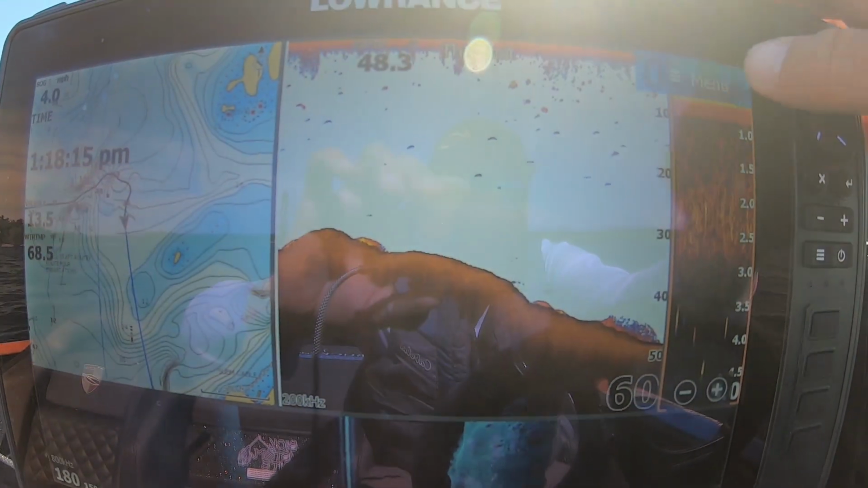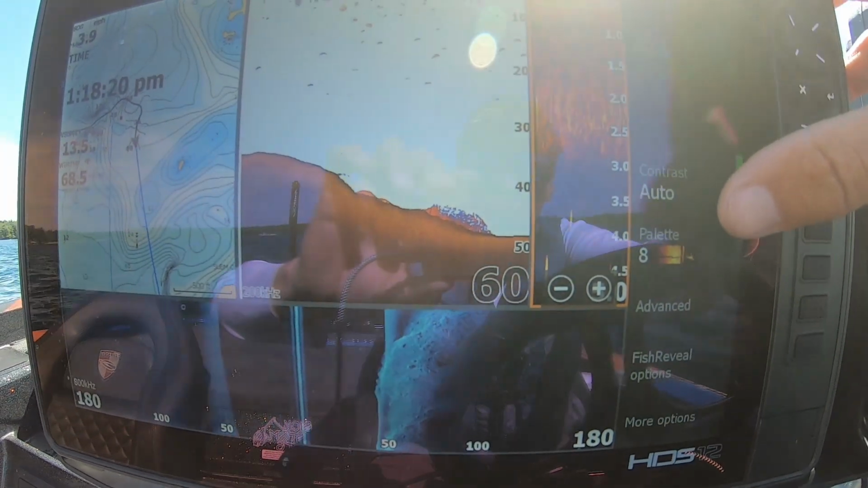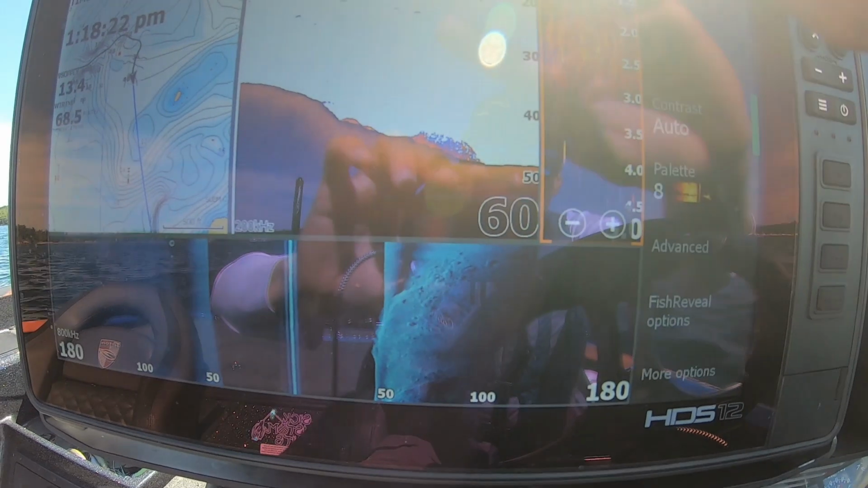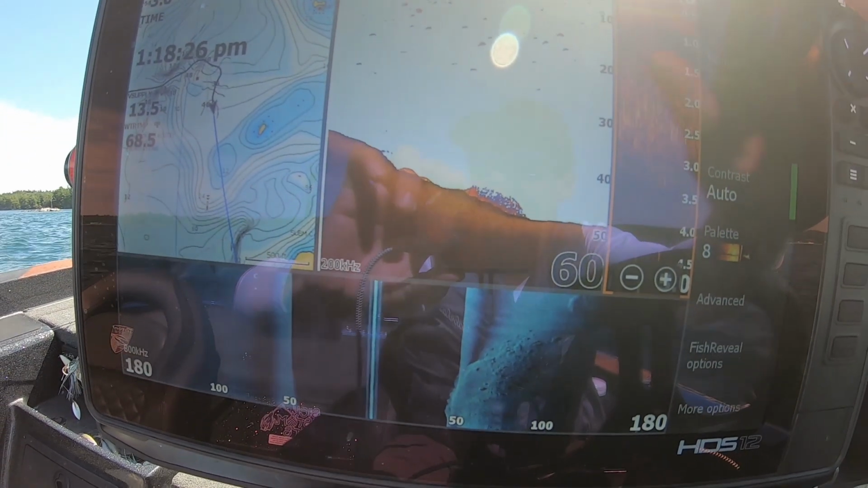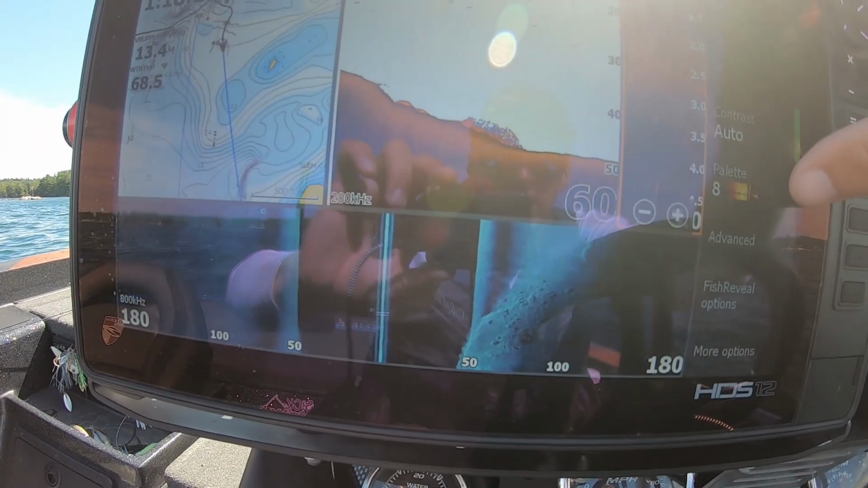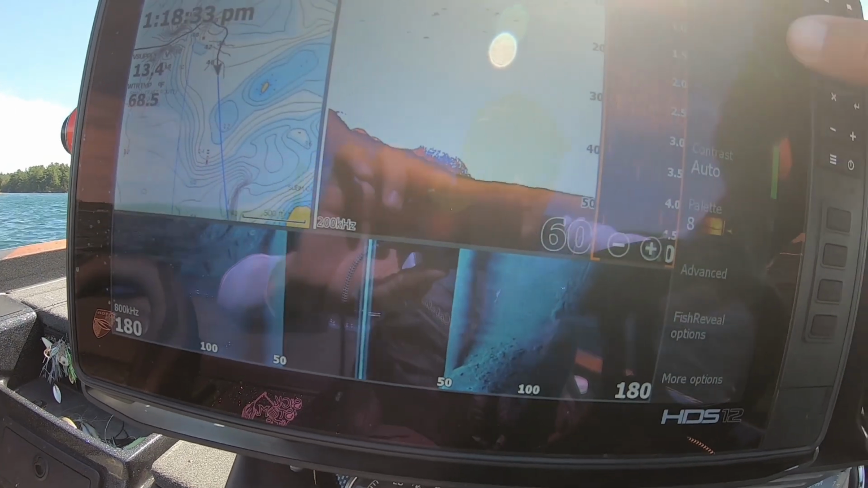The down imaging, I typically only use just to kind of confirm what I'm seeing on here, or to help differentiate. Sometimes you go over like a piece of brush or something like that, and you can't tell if it's brush or bait or what it is. So I also like to run that one. I usually run that one on 8 or 9, but 8's my favorite one for that.